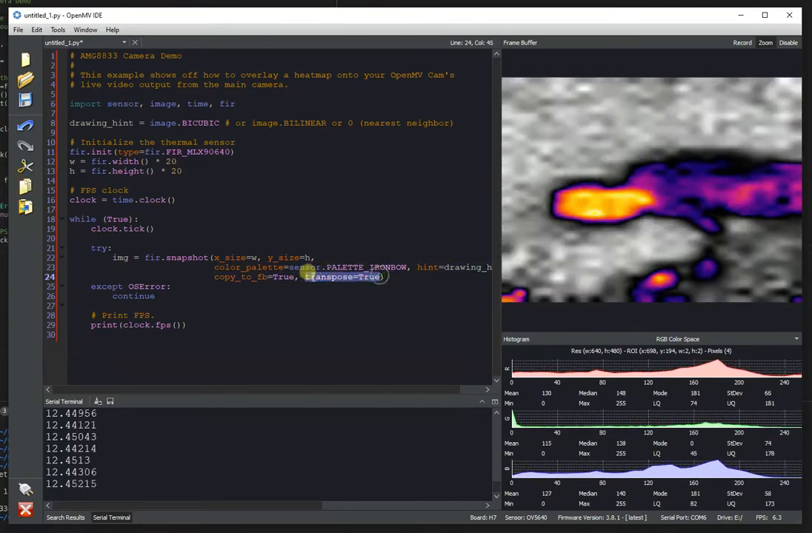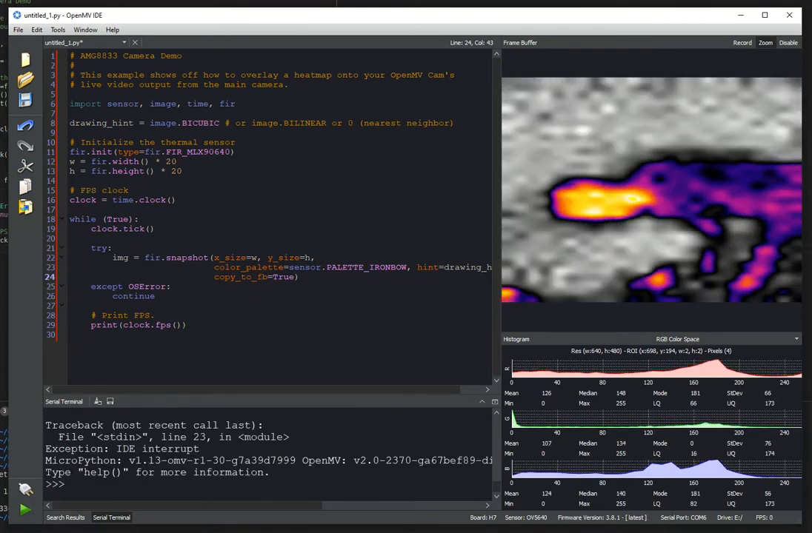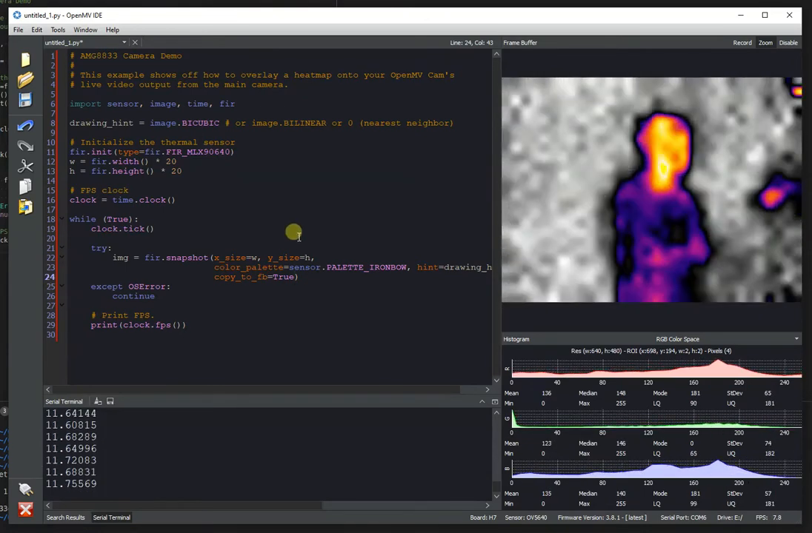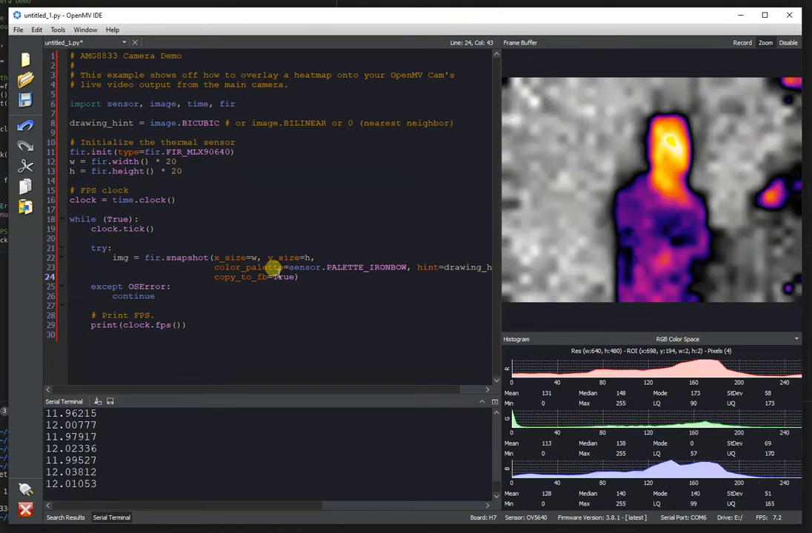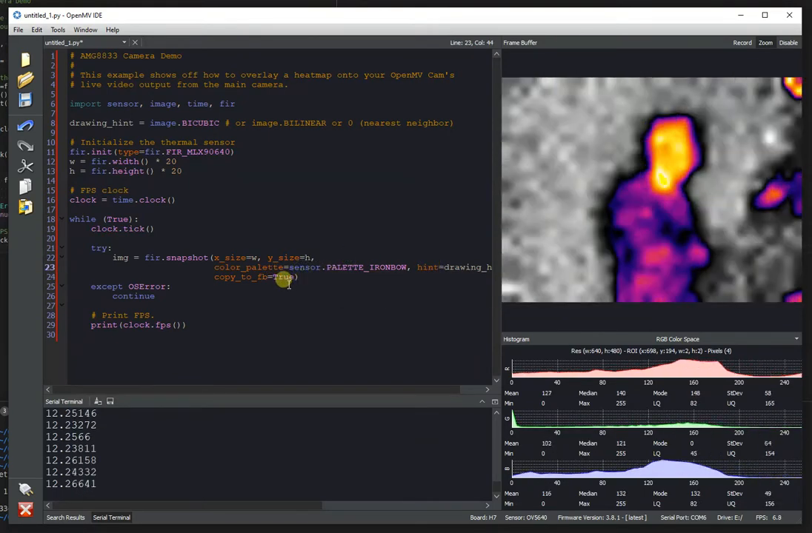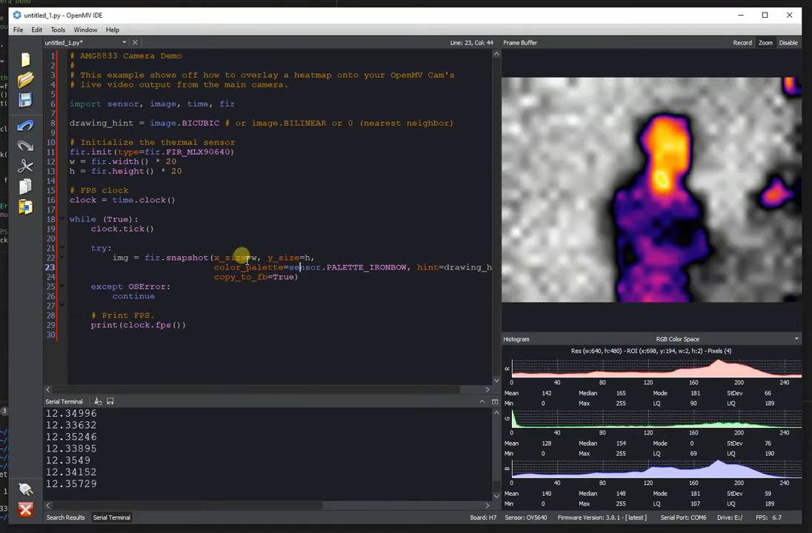And then finally, you have all the same features as draw image in the new snapshot and draw IR methods. So you can add a color palette. If you want to do custom alpha palettes, you can also add that. Same drawing hints, and just a bunch of different general features along with alpha blending.